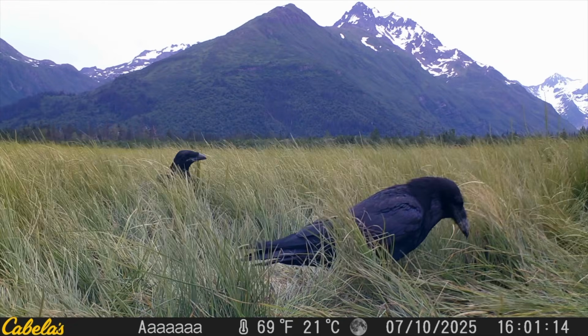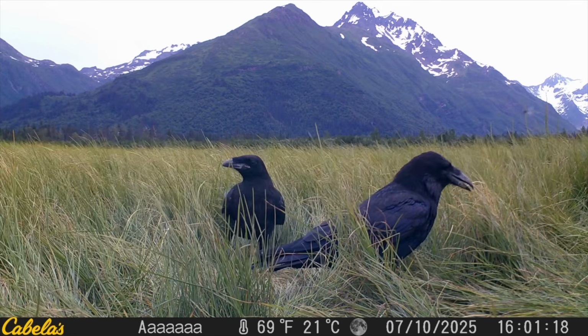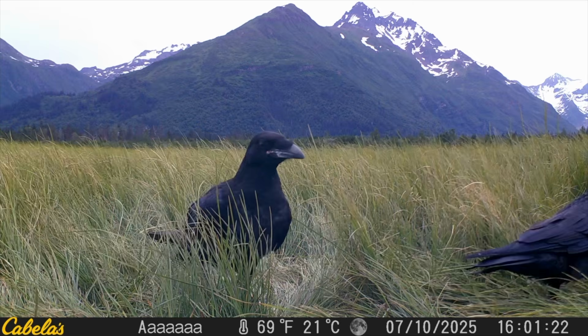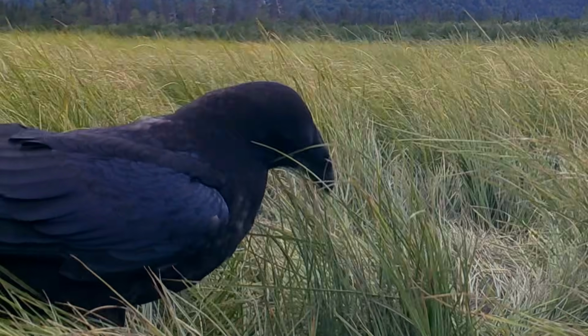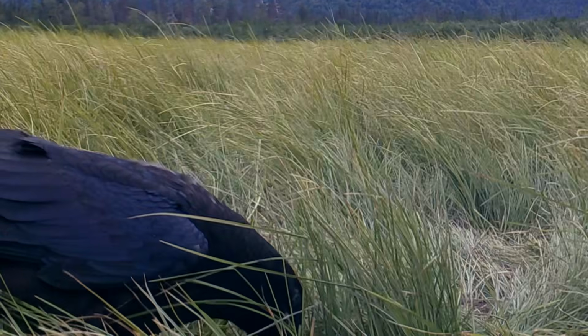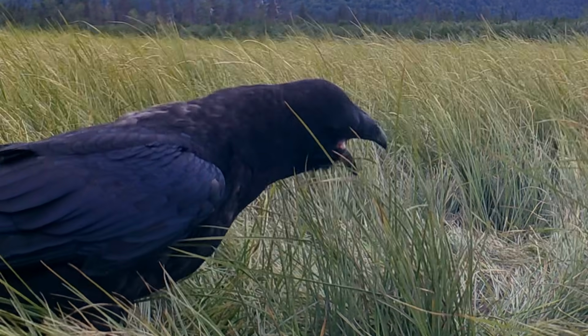The film closes out with the stars of the film, the crafty, very intelligent, and naughty ravens. Check out this giant bill on these guys. That is the toughest, smartest animal in the wilderness out here, actually, and they deserve a lot of respect. They are powerful, powerful creatures. They even tried to be my camera assistant and helped me with the placement of the camera.